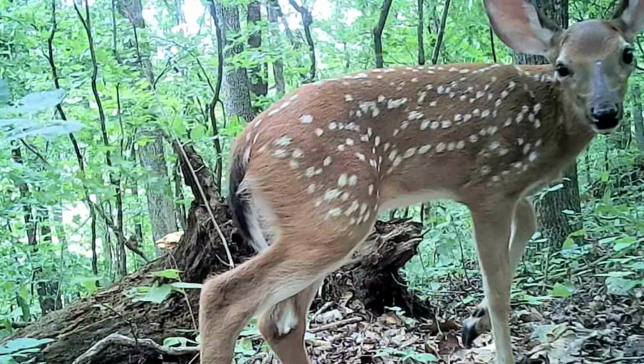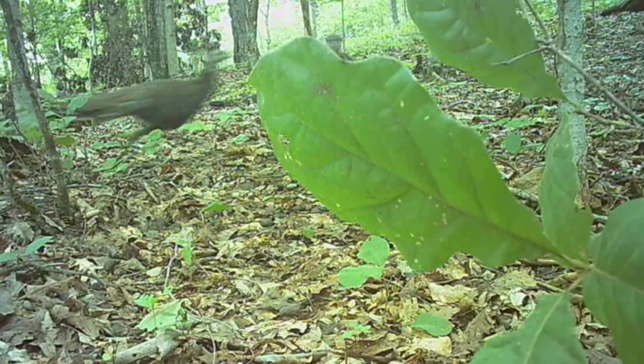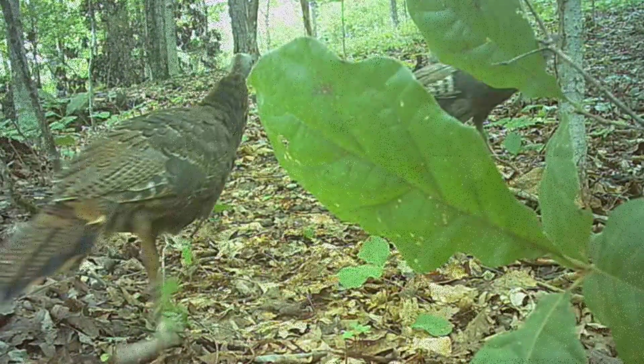Well, if you love seeing the ponds, this is your show right here. And the turkeys, they're moving around real good in this rain.